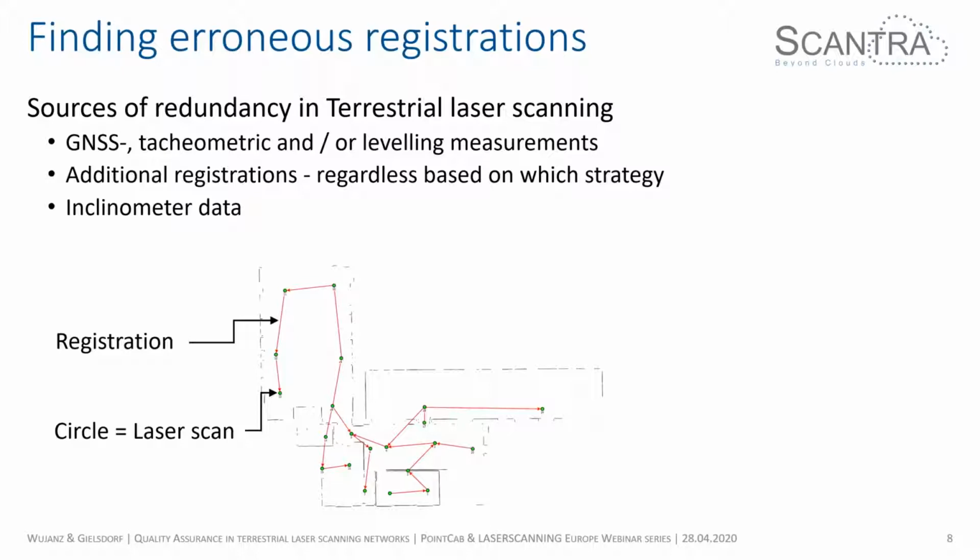So let's get back to redundancy. When we talk about terrestrial laser scanning projects, there are different sources of how you can introduce redundancy. So for instance, you can have control points based on GNSS, tachymetric, and/or leveling network measurements. You can add additional registrations, regardless of which strategy was used. Again, please have a look at Martin's and Richard's talk one or two weeks ago, or inclinometer data. All these pieces of information contribute to the overall redundancy in the network.